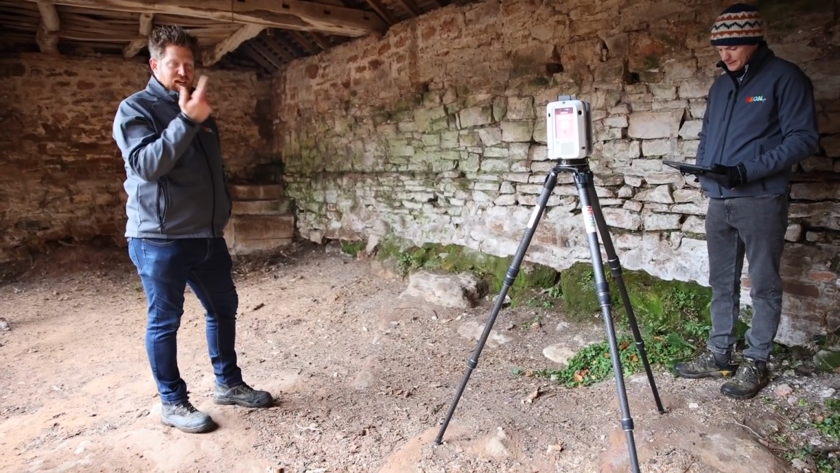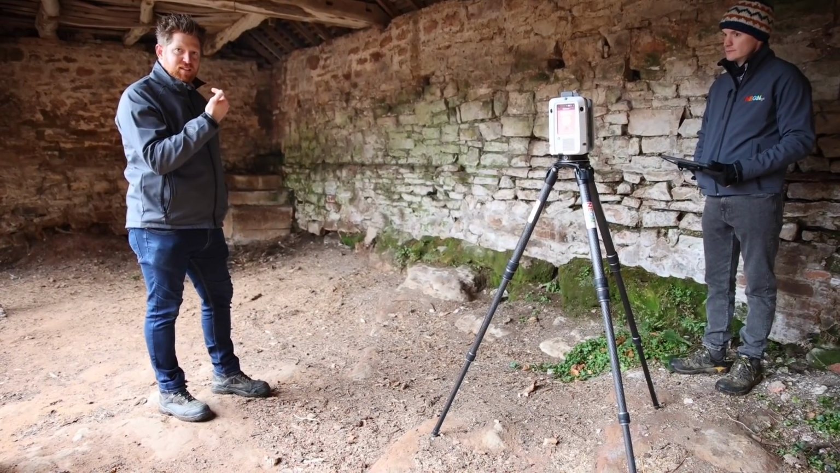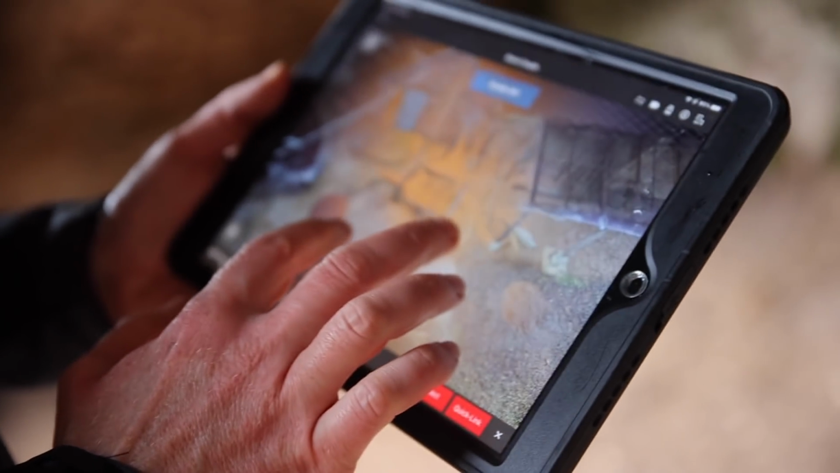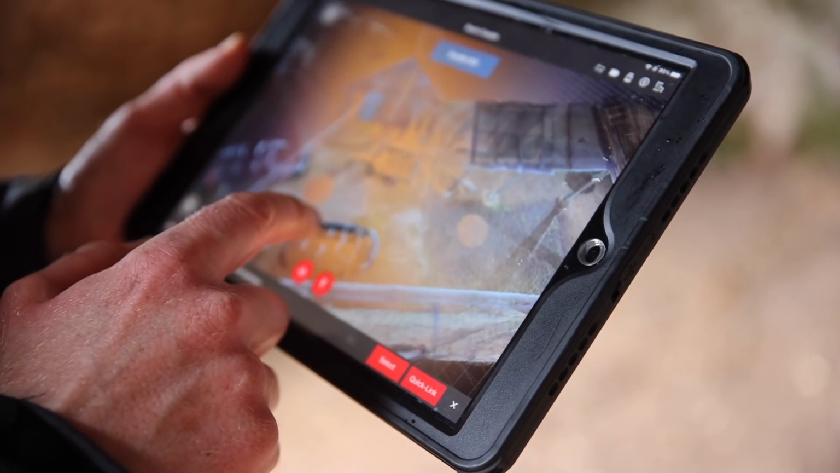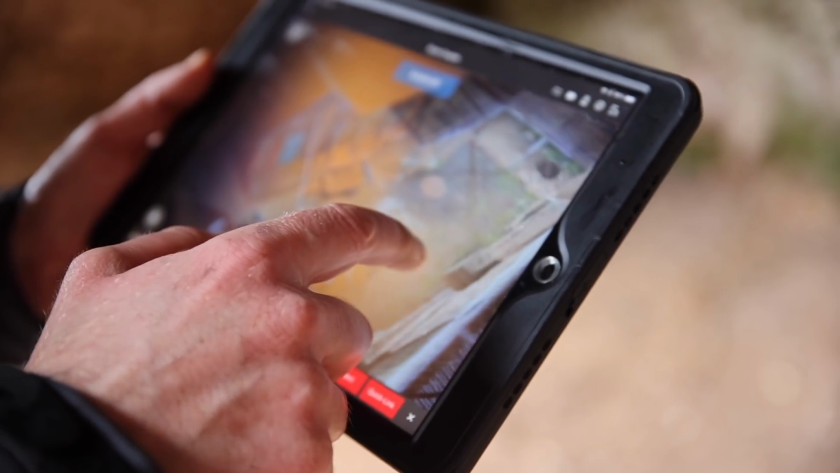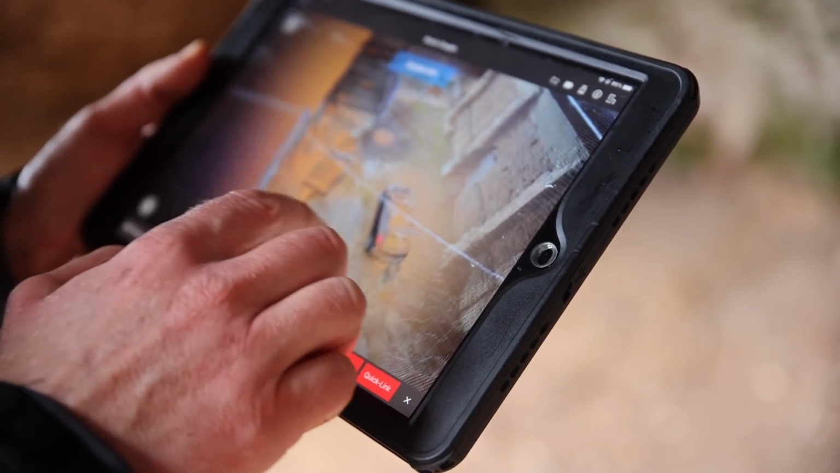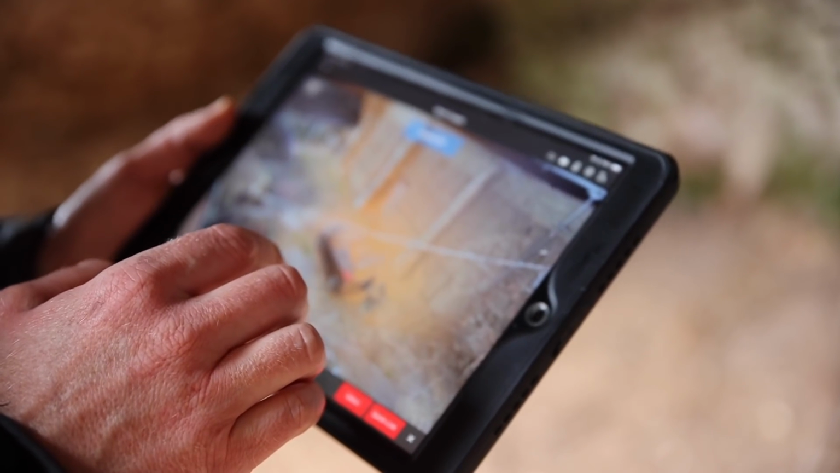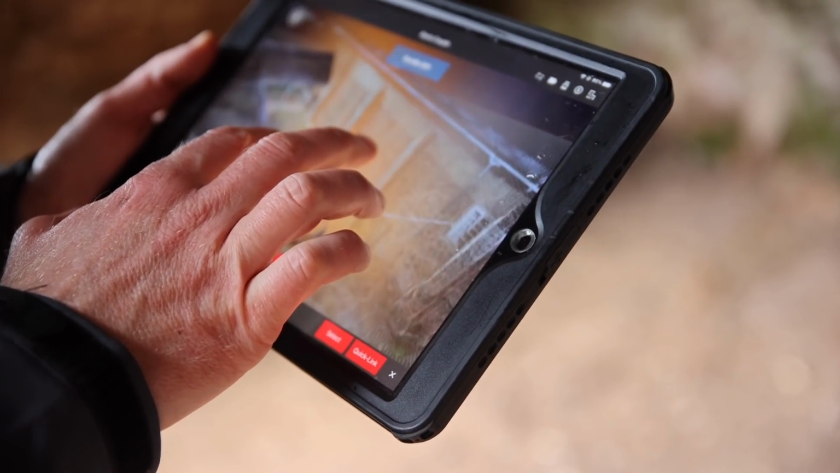Now if you haven't seen our very first video in this mini-series, I will leave a link to that at the end of this one. That was all about the main scanning stage, with a tripod mounted laser scanner like you heard Duncan talking about earlier. That really captured all of the info, the details, both inside and outside, that we're going to need for the whole duration of all these projects.